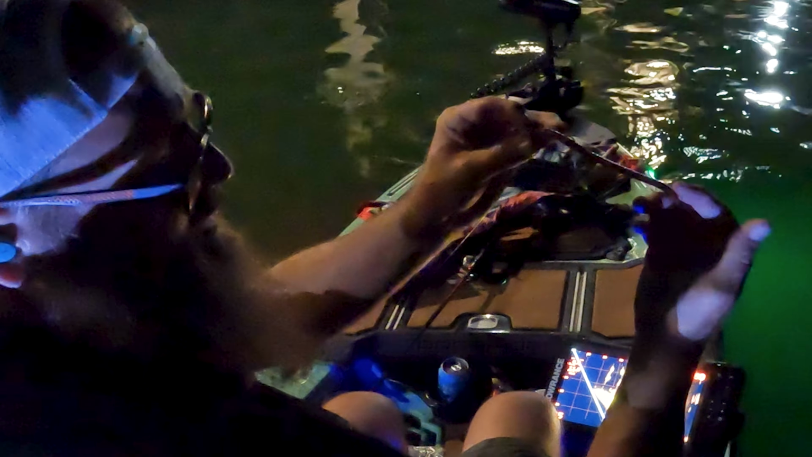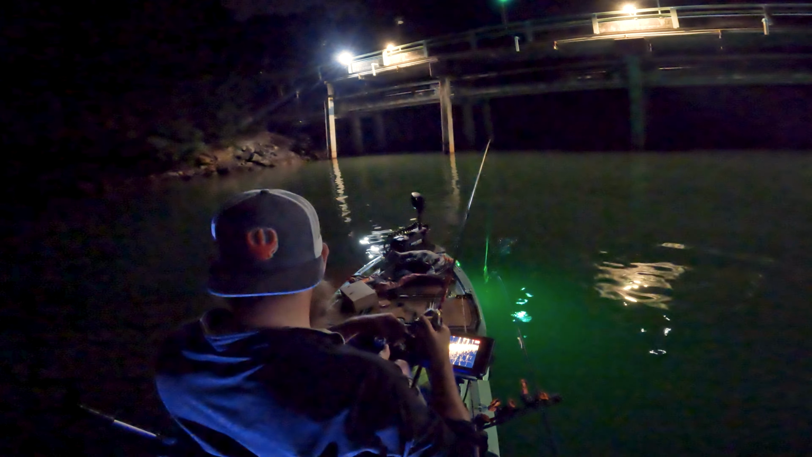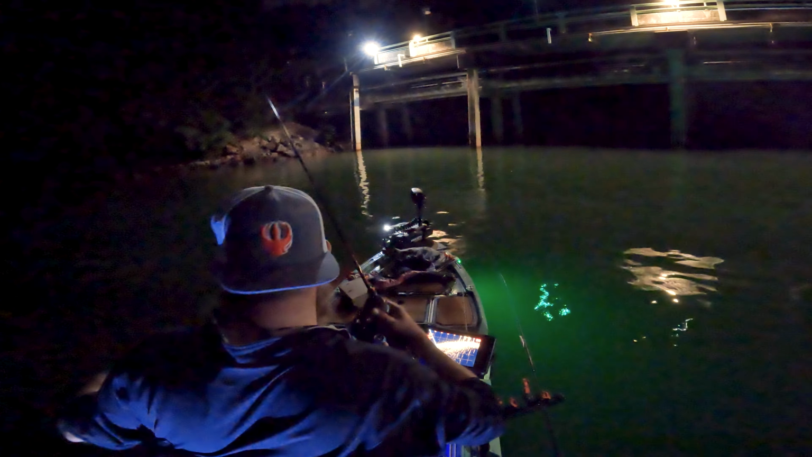All right, so we've got another swamp crawler on there. I'm definitely putting the SD card in the bag. I want you guys to have a clean picture of my sonar, not blown up and distorted. It looks way better than it does on the camera.